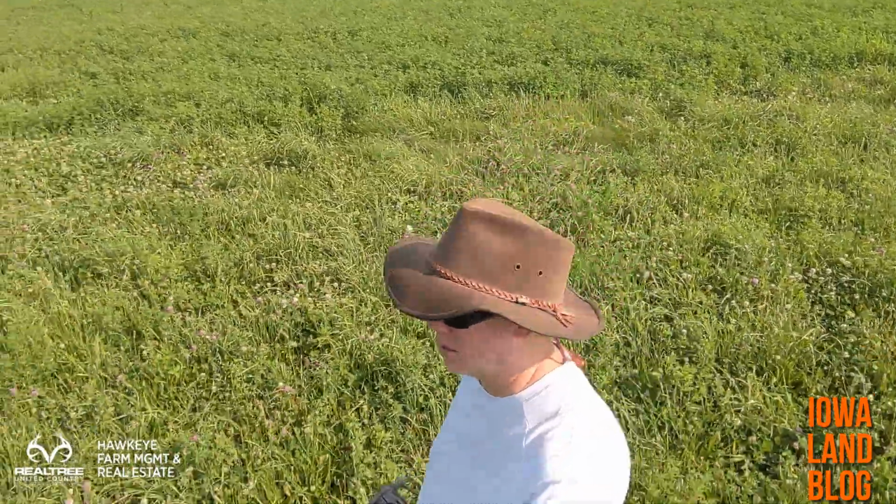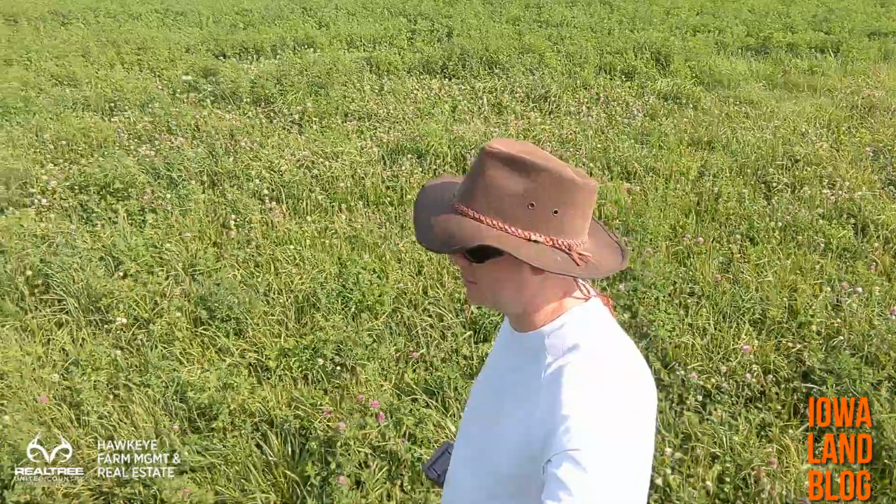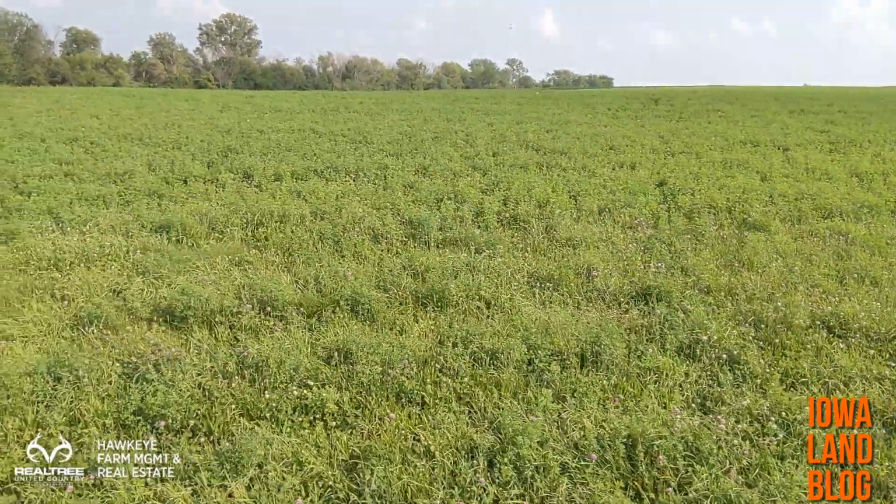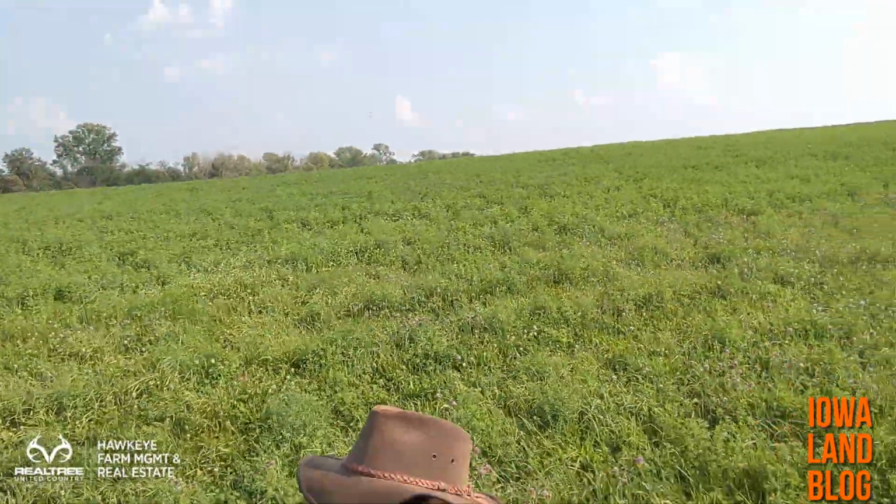So as you can see, we've got a very lush alfalfa field right behind us here. And then where I'm walking is a good mixture of clover and alfalfa. I don't know if you can see it, but if I lift this up real high, you might see that there's some soybeans behind the alfalfa. Not sure exactly what the deer are doing, but the farmer actually told me he saw a pretty good buck feeding out in his alfalfa here a couple weeks ago when he was coming out to mow it to get ready to bale it.